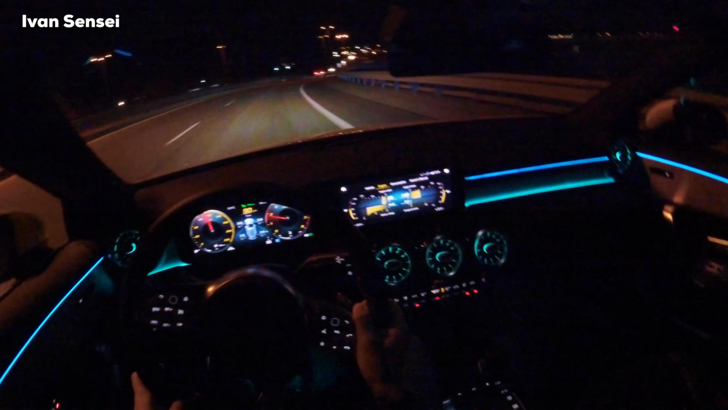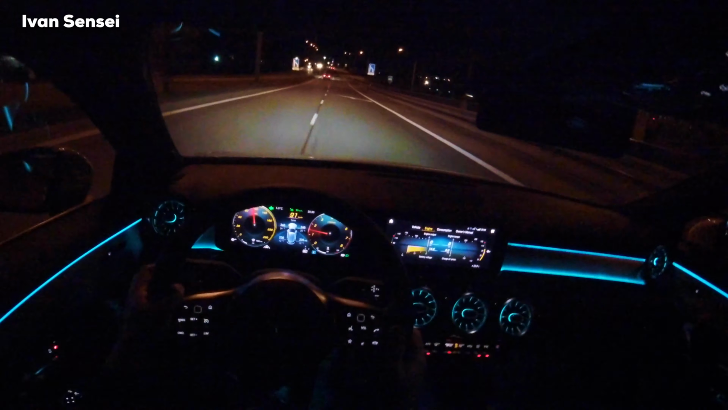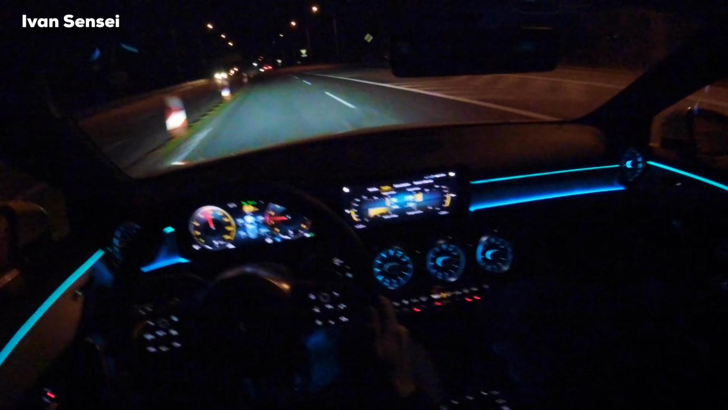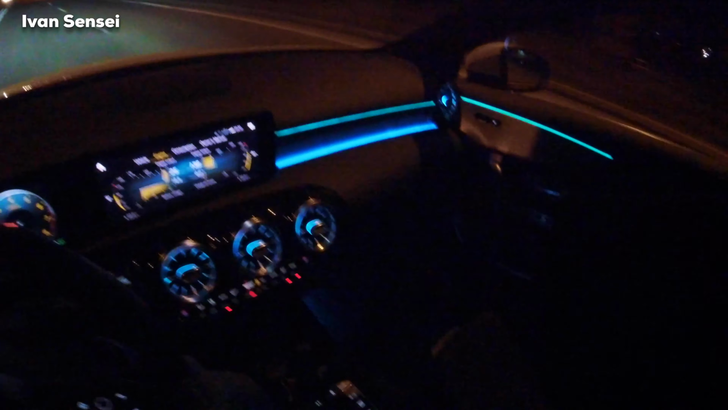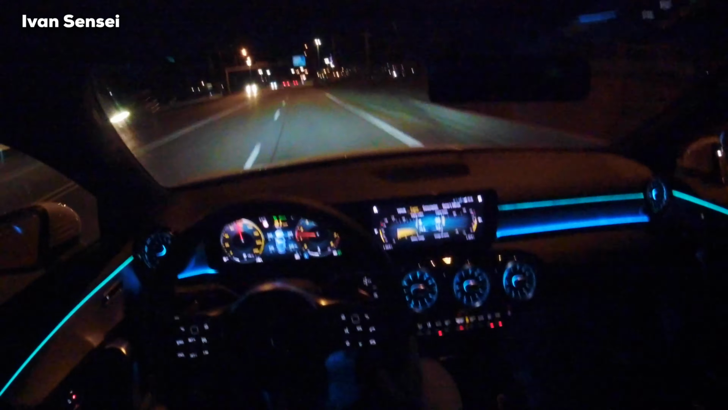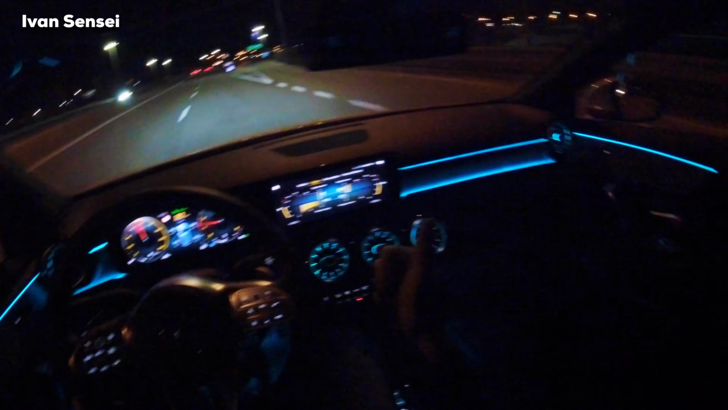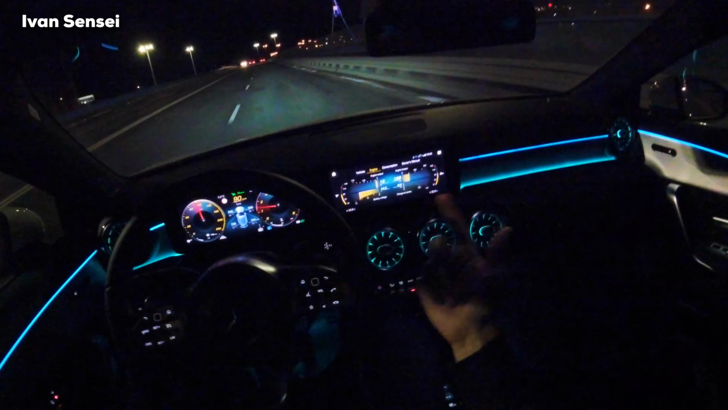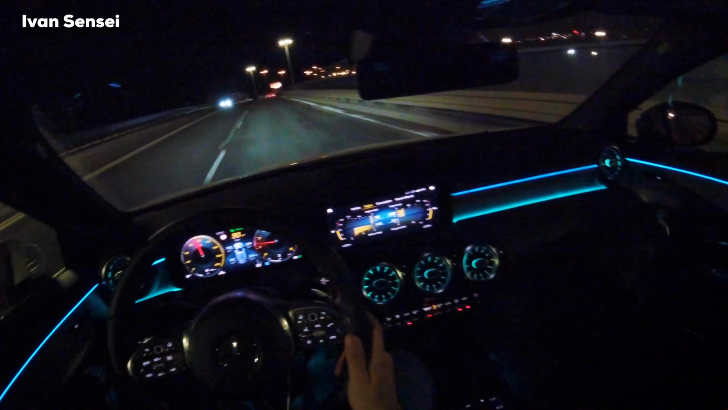Also here this corner is a more aggressive turn, but for this car it's like nothing. Super good in corners. For a non-AMG model this is amazing, and also a really great setup for the suspension. If you consider that you need to have good stability in the corners, you need to have good filtration of the uneven road. So this is a great setup for non-adjustable suspension.